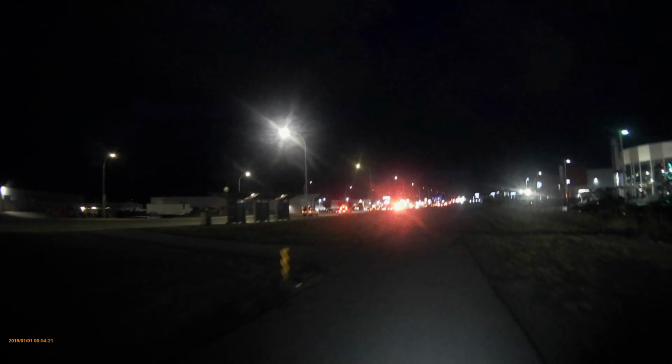Alright. We're back on the rail trail. We're not going to go too fast, like I said. We're already doing close to over 35 right now. I'm going to try and keep it under 35 kilometers an hour when we're up in the sketchy places. But, I mean, I don't know. It's hard to, though. This thing's just got so much torque.